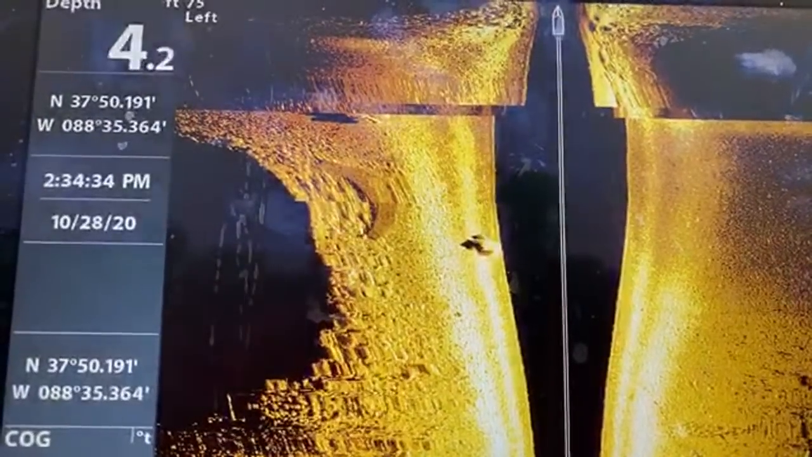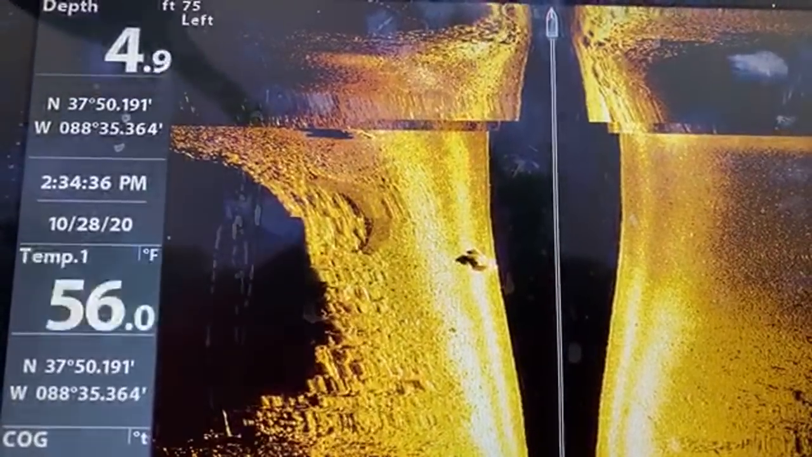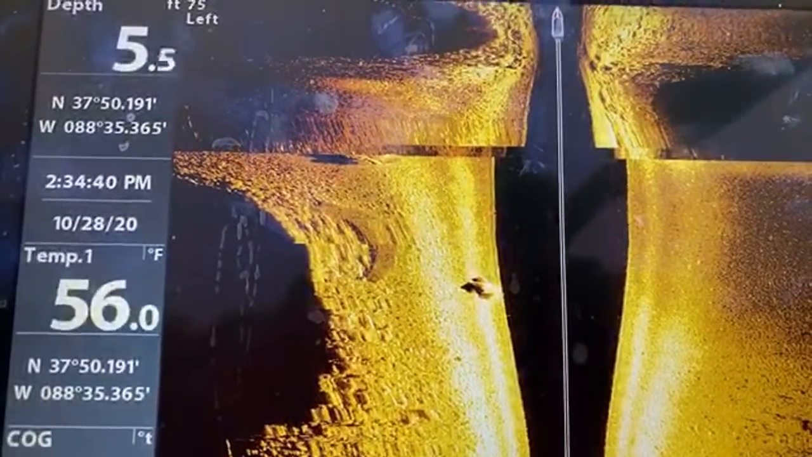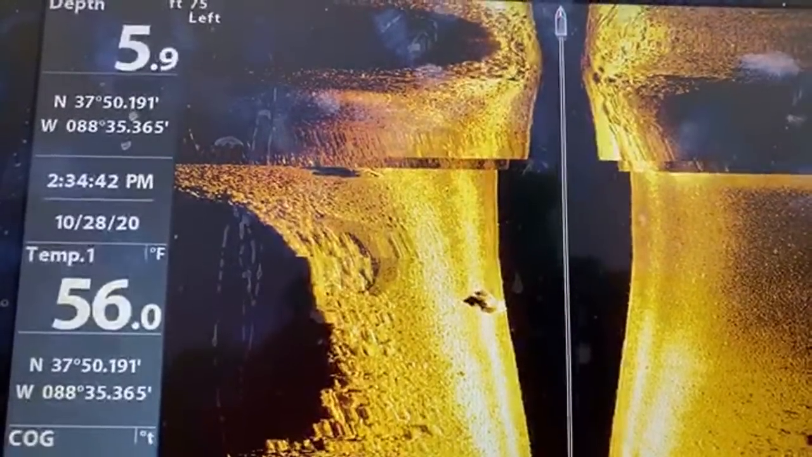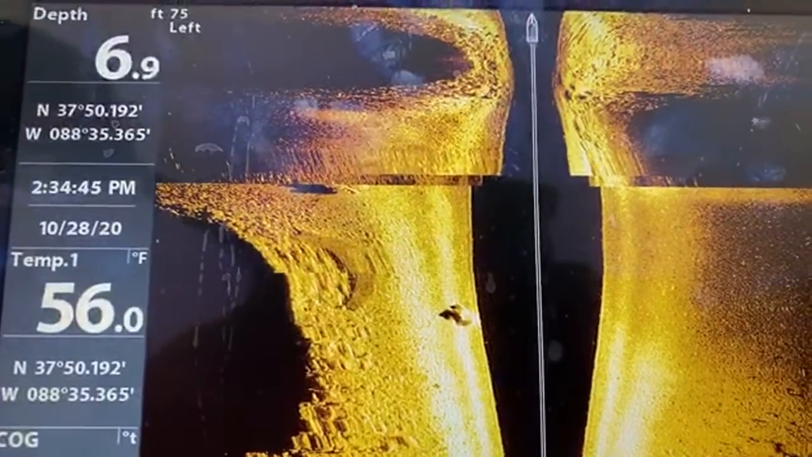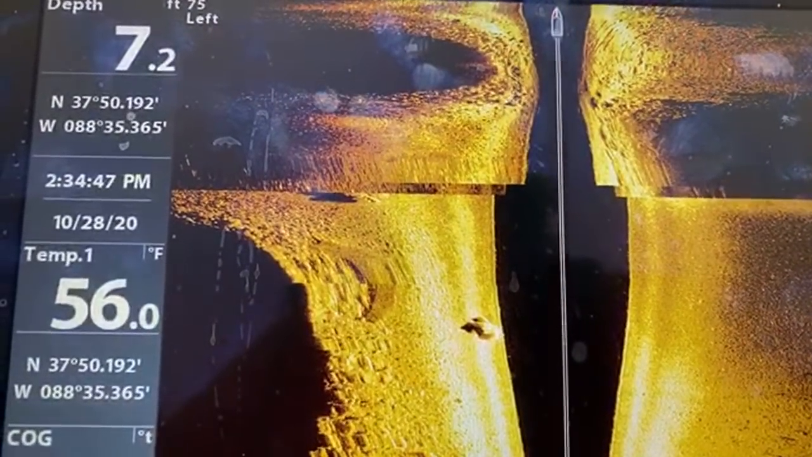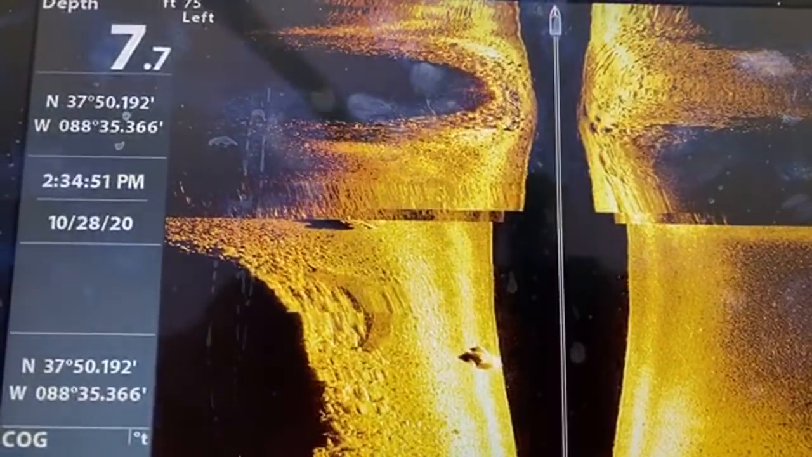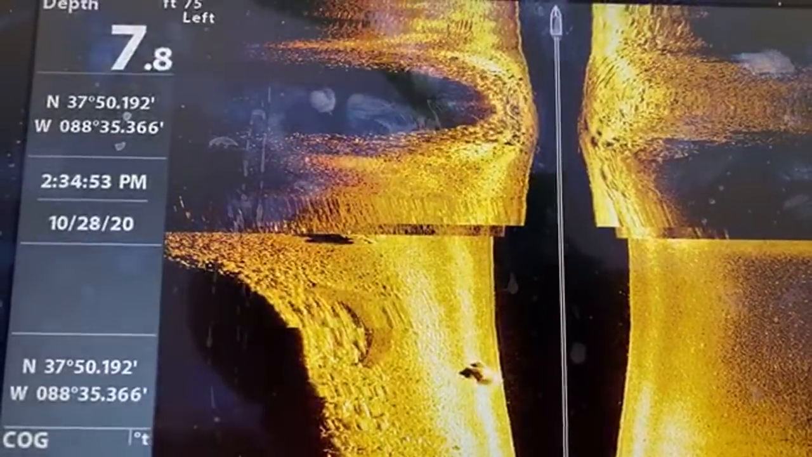Well, guys, what we're doing right now is I'm currently trying to turn back around. And it's not pretty deep, it's about 12 foot deep. So we're gonna go back over. So what you guys are gonna see here in about 2 seconds is me going back over.